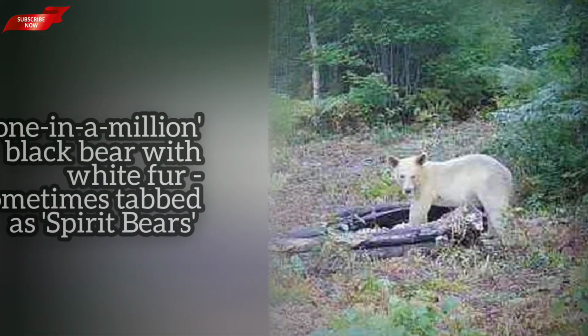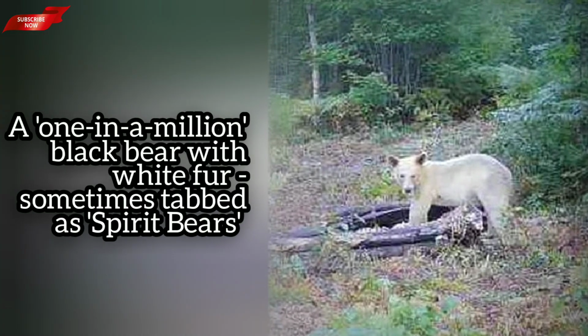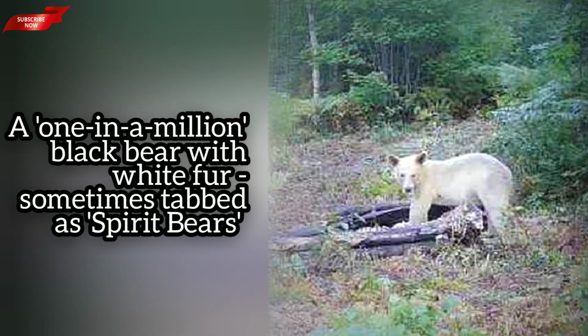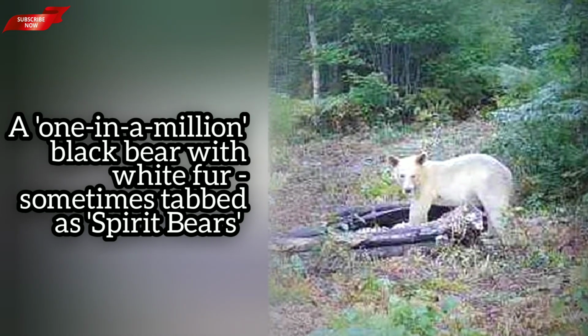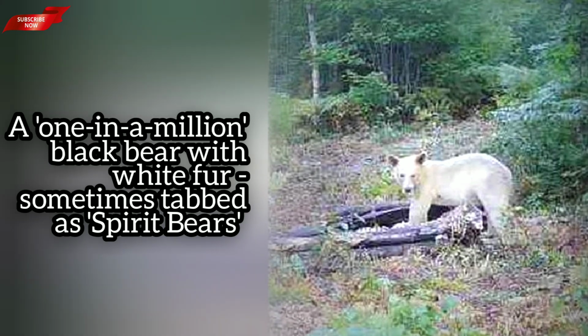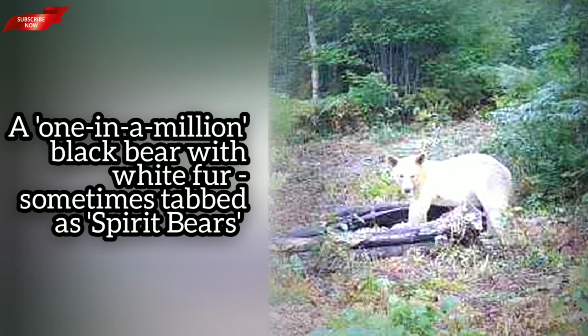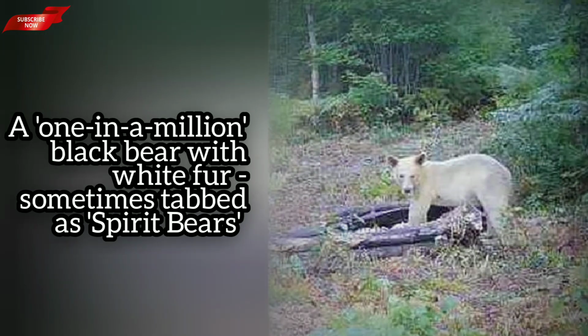A one-in-a-million black bear with white fur was spotted traversing the Michigan wilderness earlier this month, in a sighting that wildlife officials have since hailed as one of the rarest in recent history. The 100-pound bear, which looks like something straight out of a fairy tale, was spotted in the western Upper Peninsula, a region of the Great Lake state where bears are in abundance.